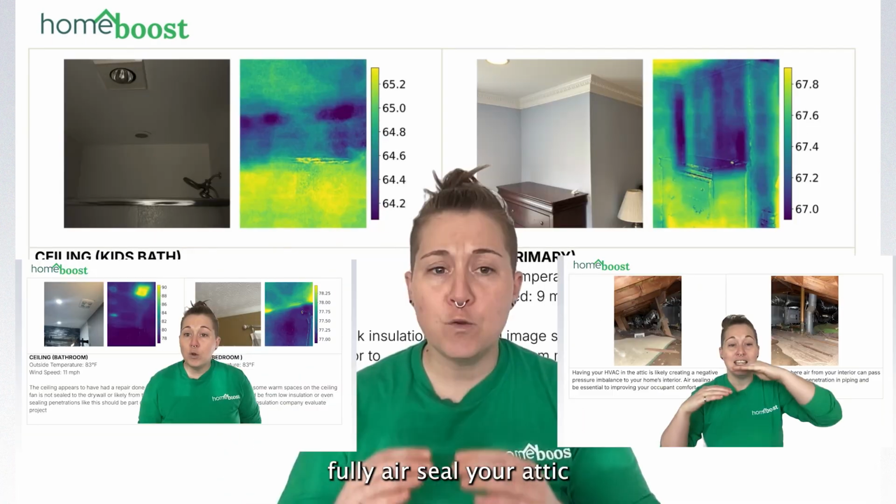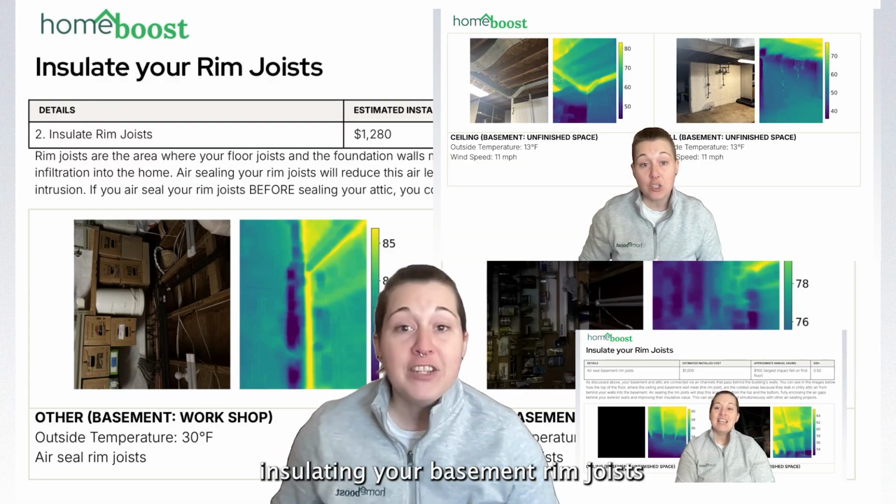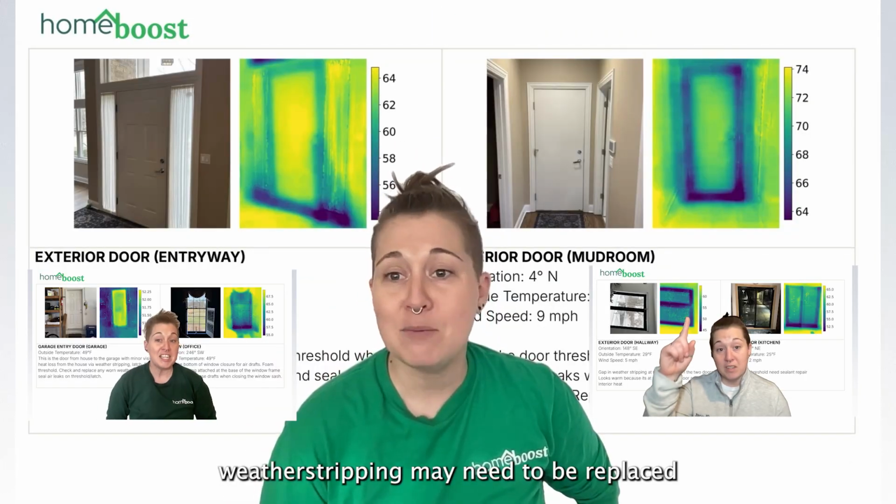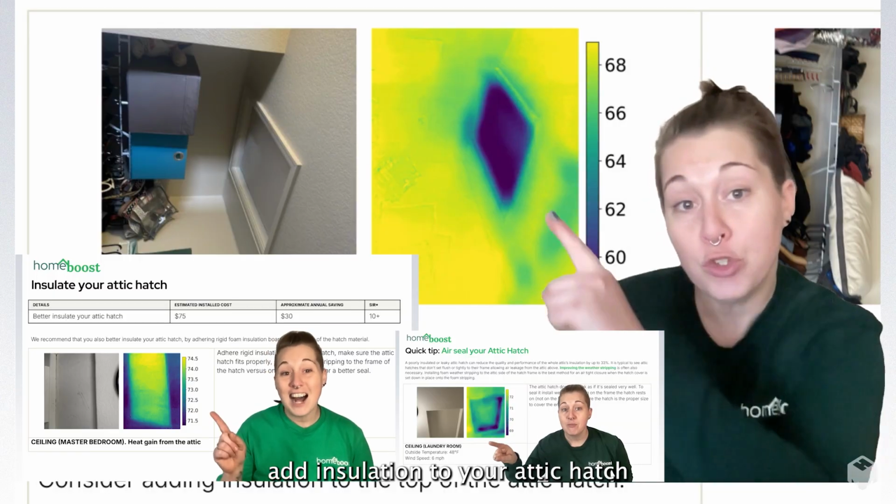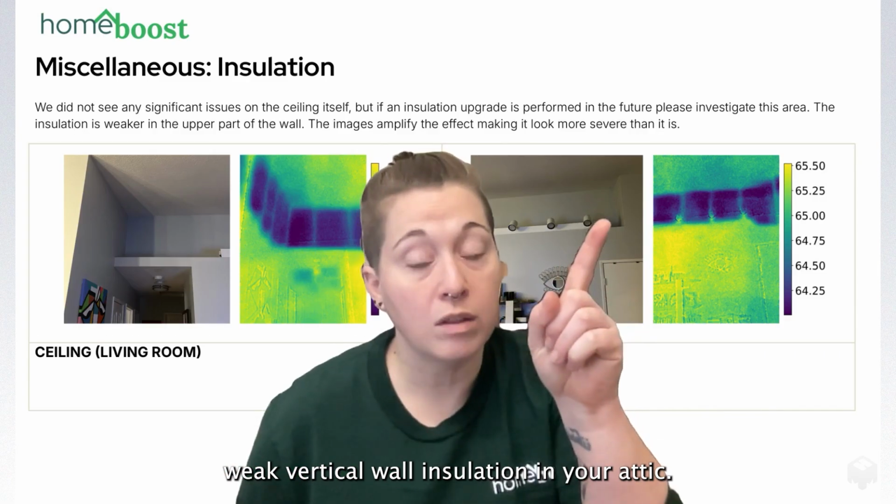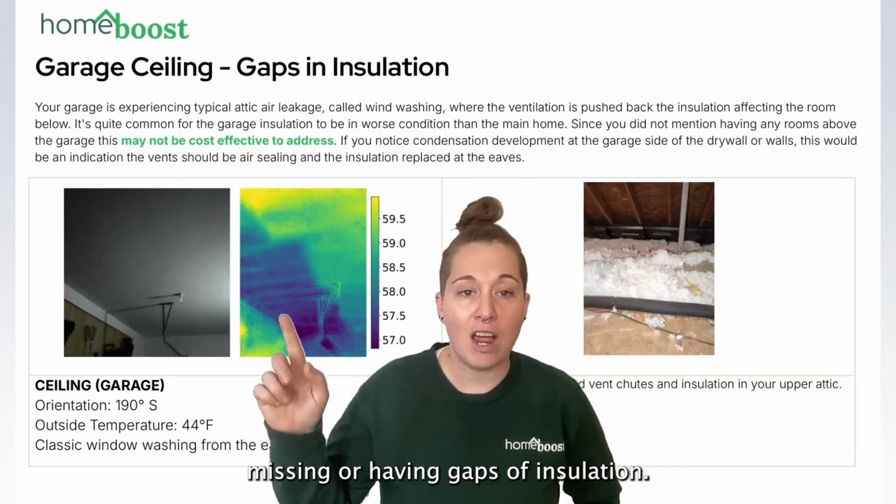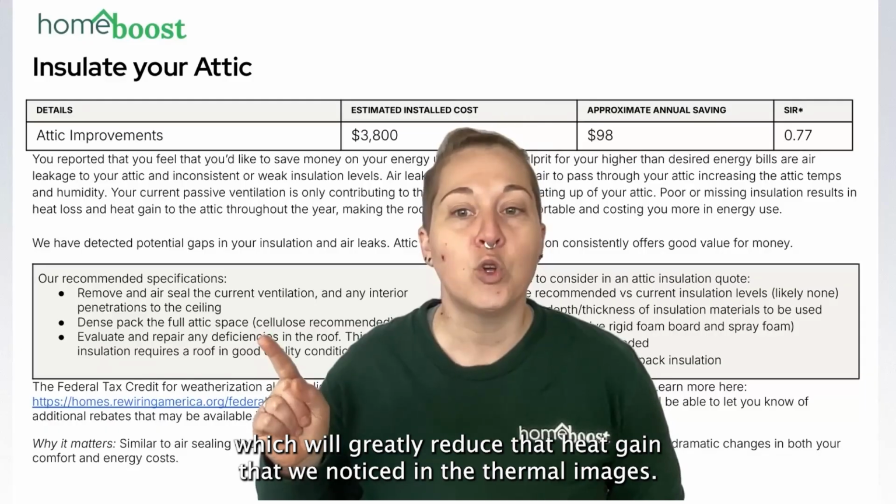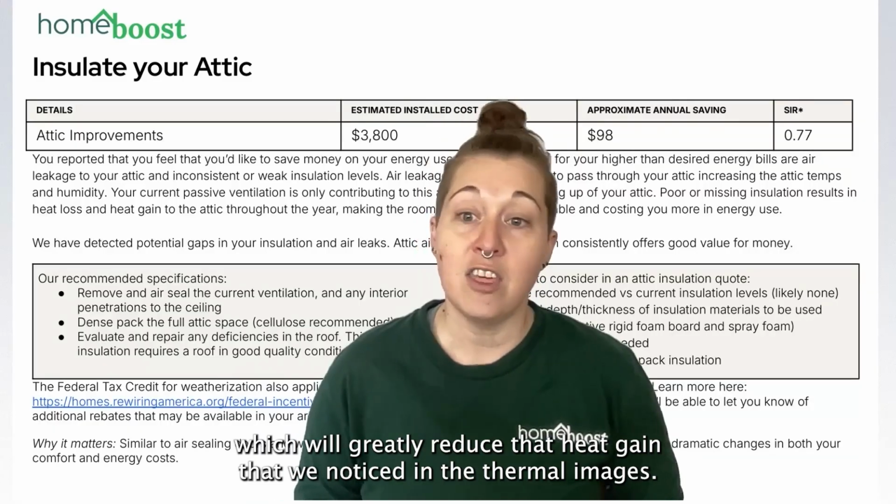Air seal your attic. Fully air seal your attic and insulate your basement rim joists. Weather stripping may need to be replaced. Add insulation to your attic hatch. Weak vertical wall insulation in your attic. Missing or having gaps of insulation to improve your current insulation levels, which will greatly reduce that heat gain we noticed in the thermal images.